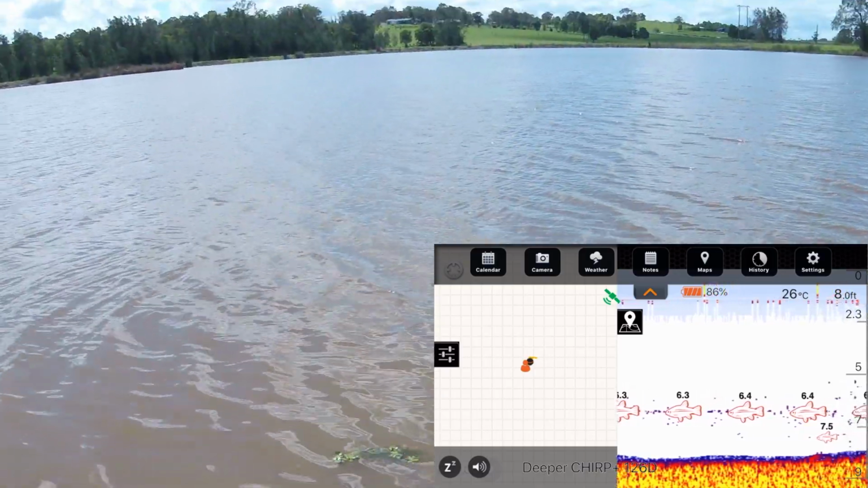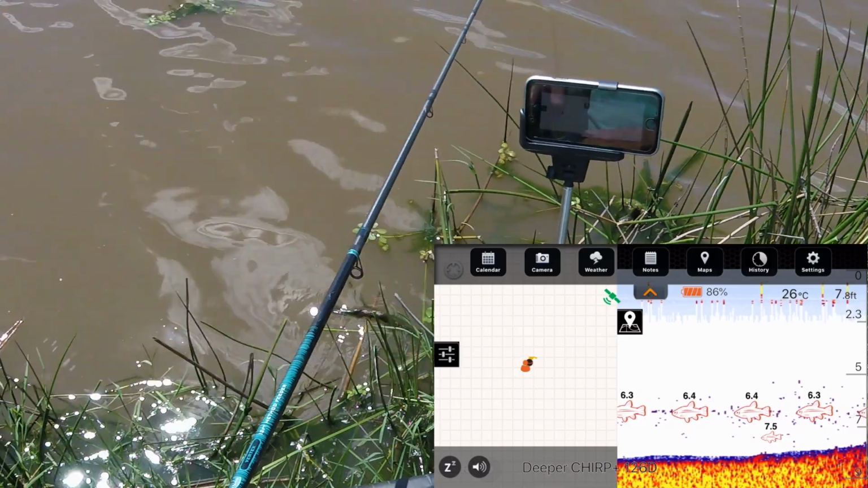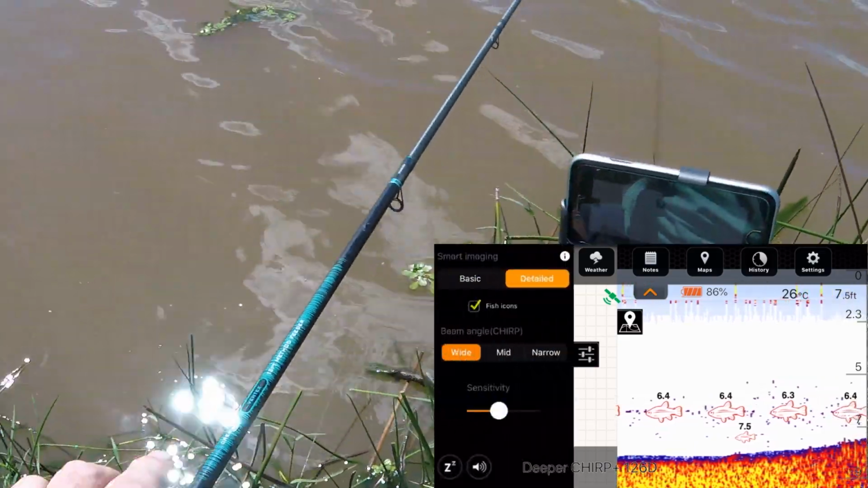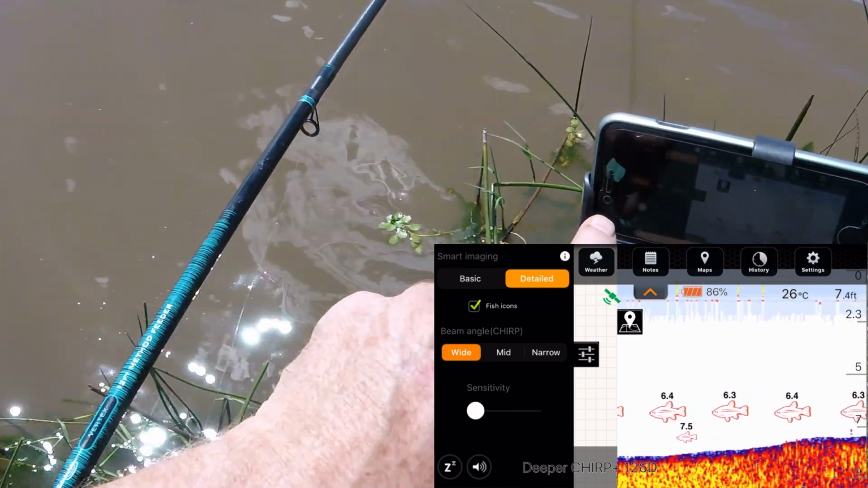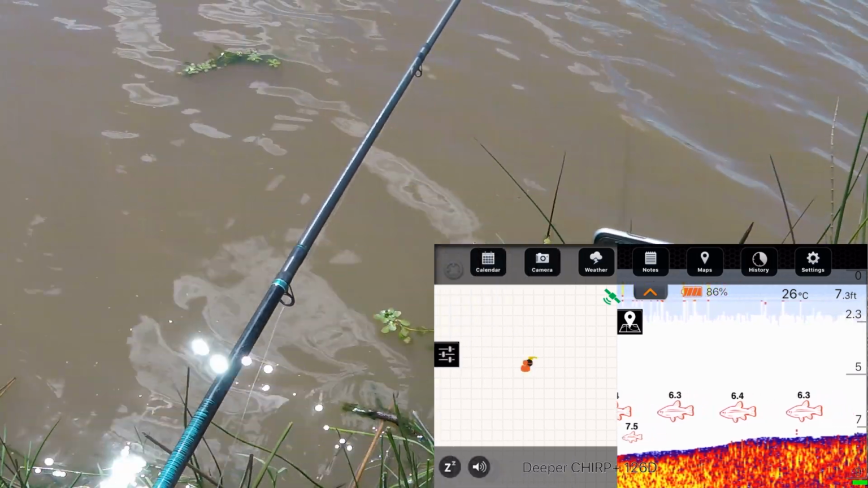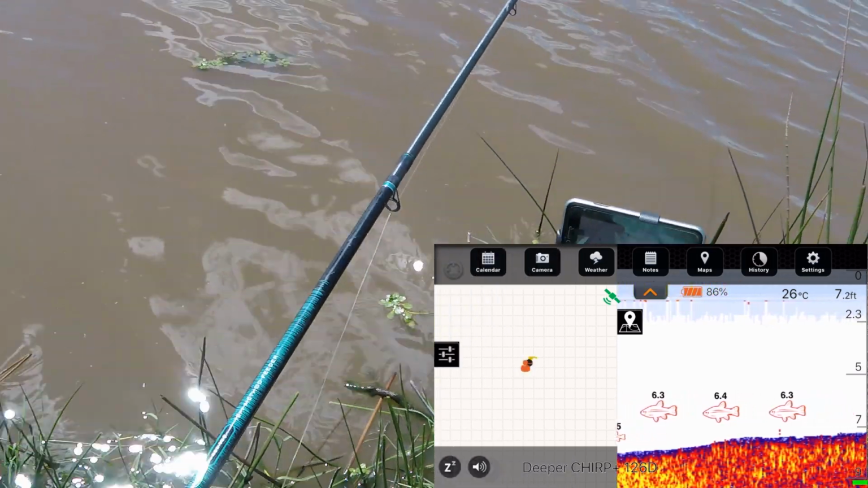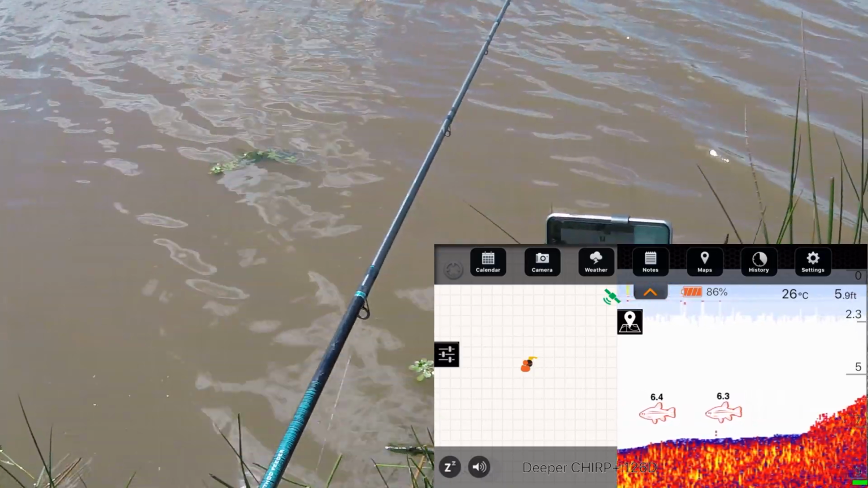Just reeling in now to probably at 20 meters out, and all the fish seem to be at the same sort of level. Now I think there is a setting on this where I can take down the sensitivity a little bit, so I'm going to do that. Click back on main screen. Oh, hang on, there we go. Right, so see if we keep getting the indications.